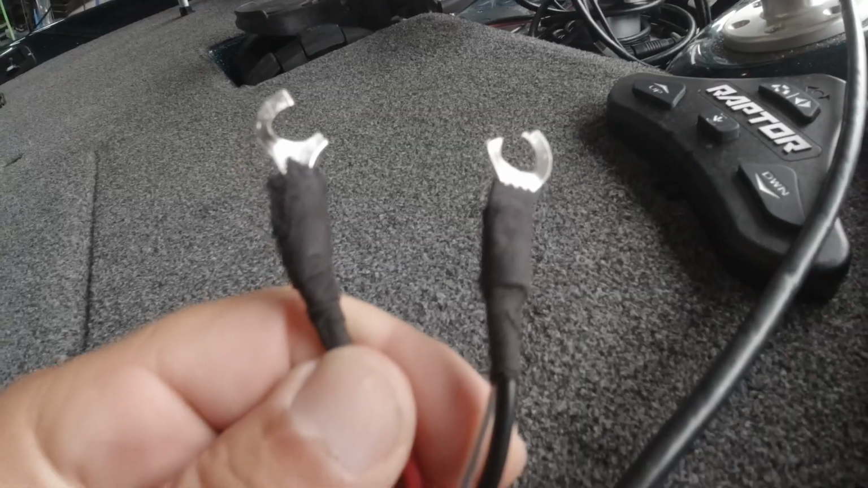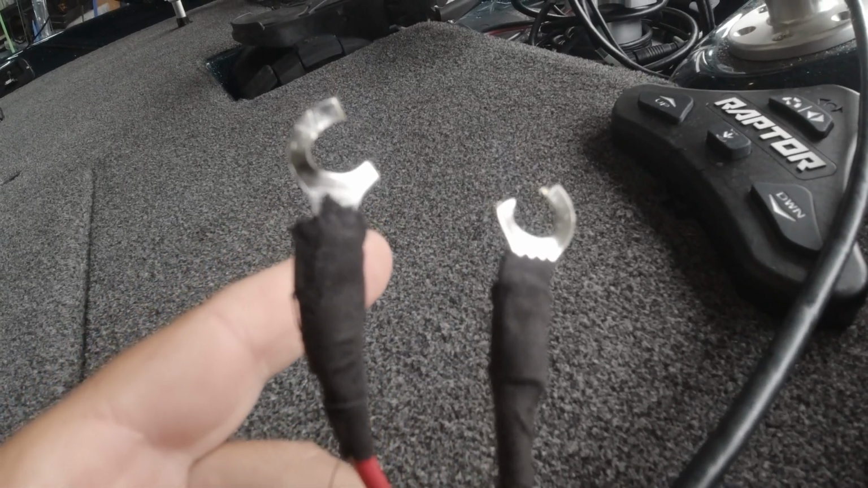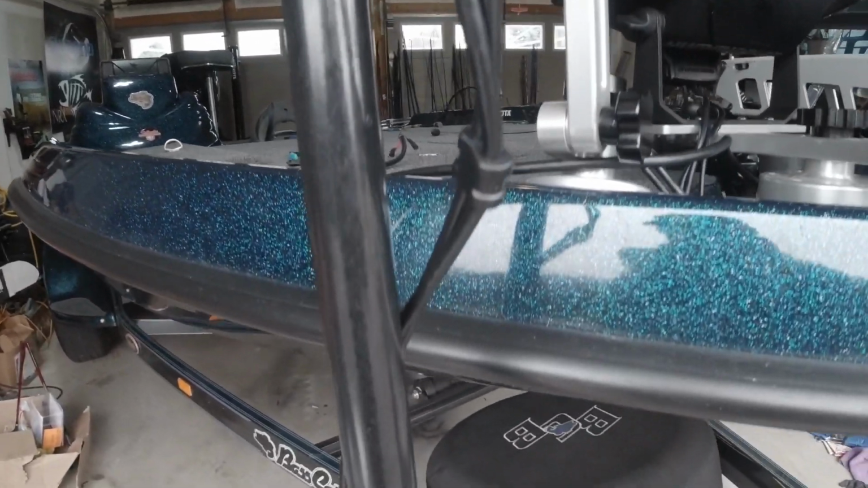No boxes to hide, no extra power wires to run. There's 2 power wires, including a drain wire on the transducer power itself. And then there's the Ethernet plug that goes in directly into the back of the Humminbird Helix 10 that I'm running. For power, because I wasn't sure, I wanted to make sure everything was working, I temporarily just ran the cable down along the carpet.